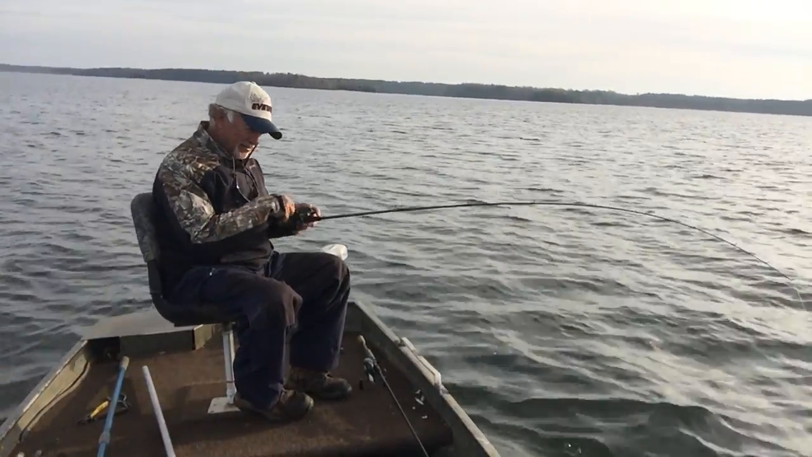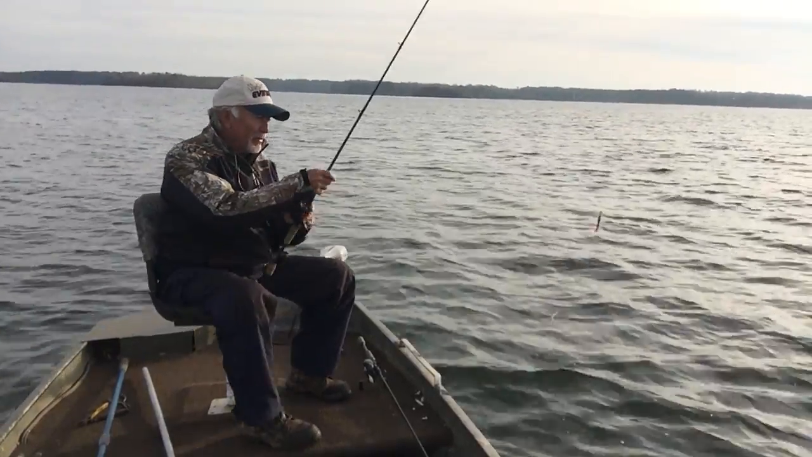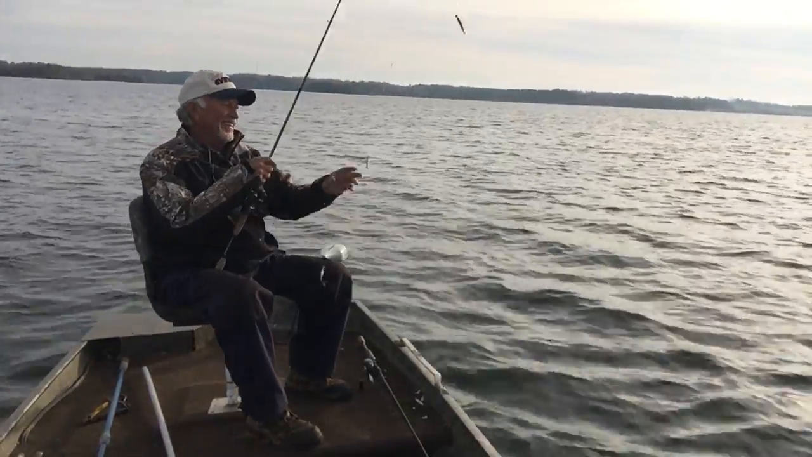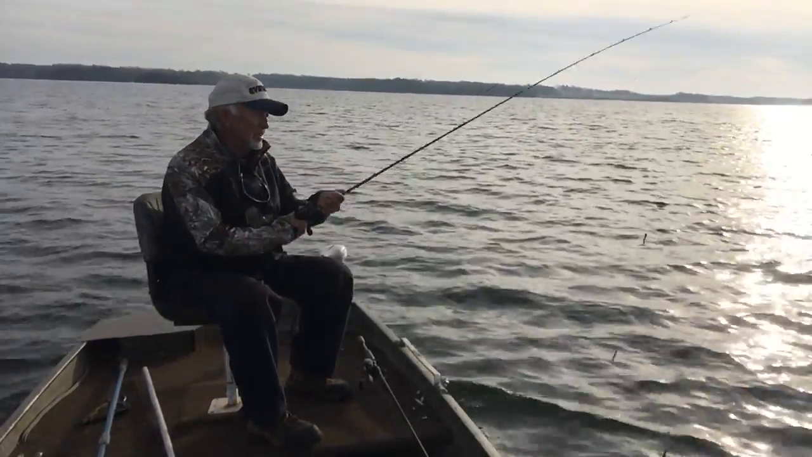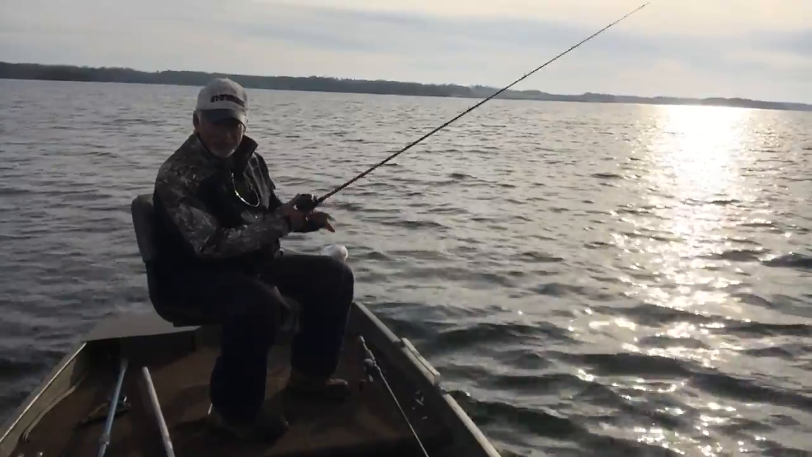He wouldn't believe it. They didn't even have trolling motors back then, hardly. And now we take pictures, upload them on a computer. Cameras is obsolete. Regular camera, obsolete.